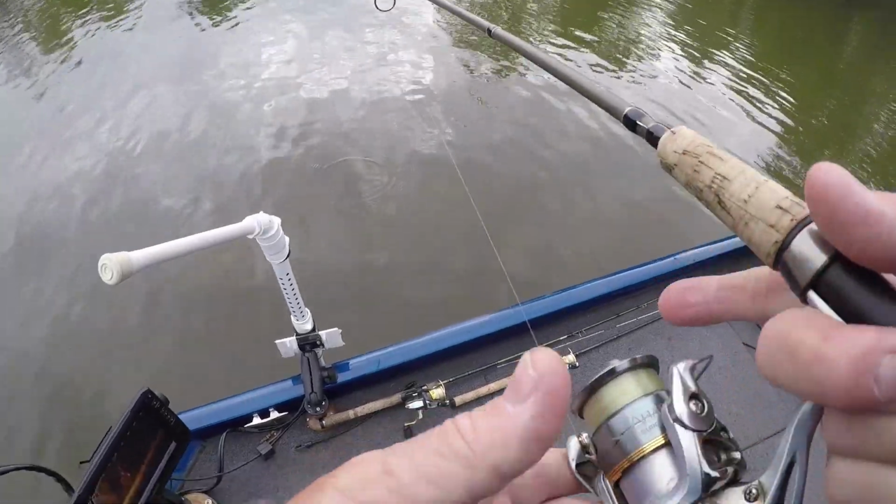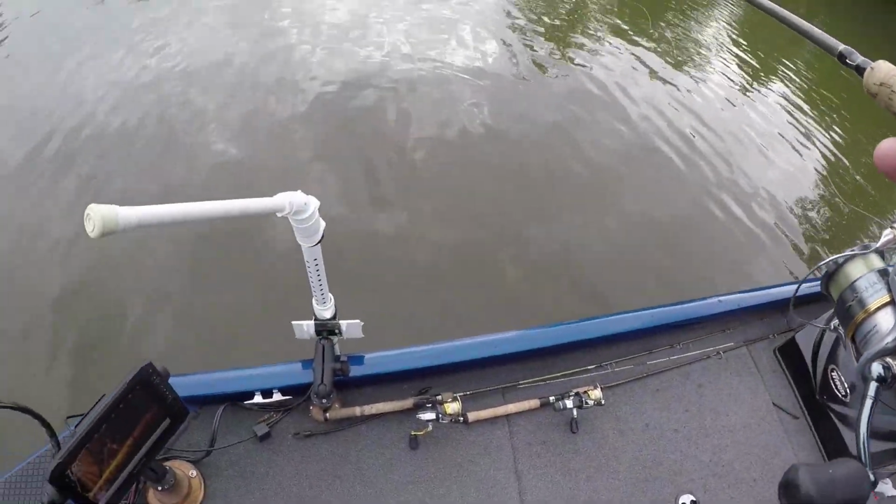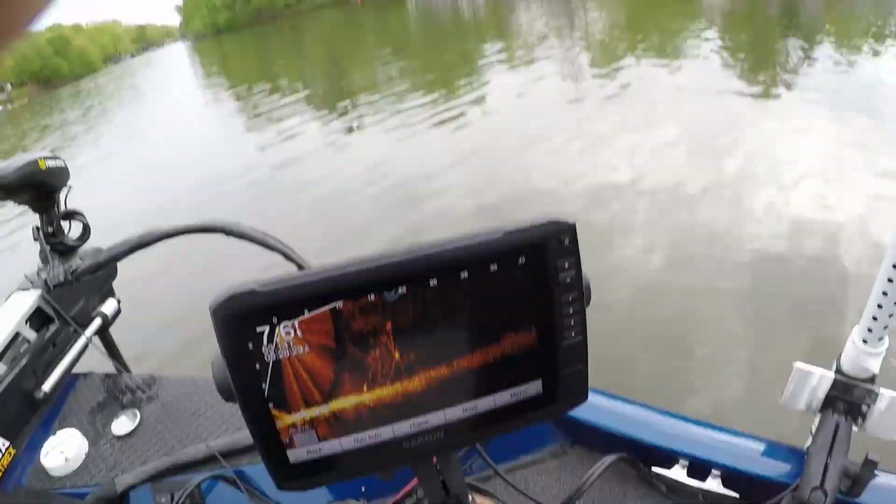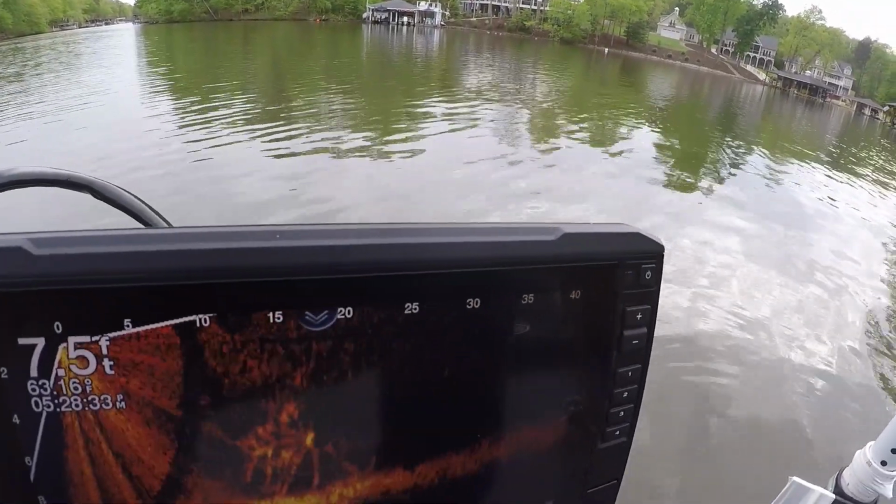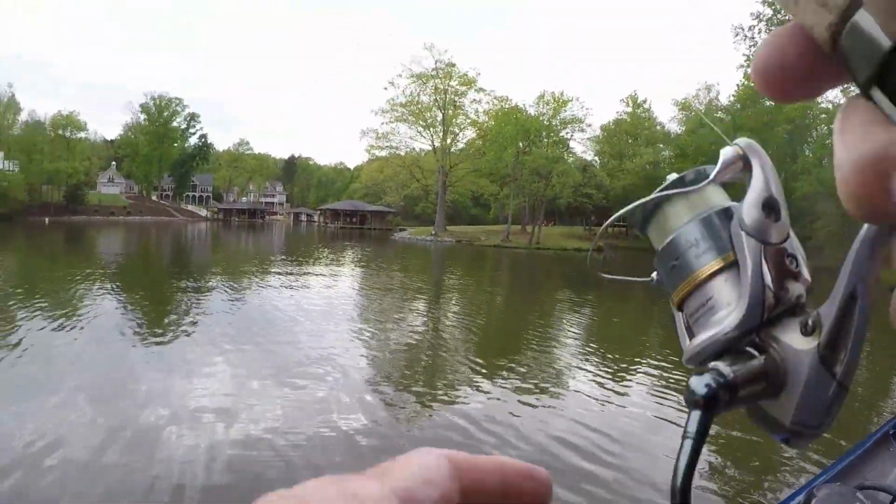How many can we catch here before I spook them up? There ain't many on it. I moved my other camera. See the dark yellow spots? 1, 2, 3, 4. Those bright spots are fish.